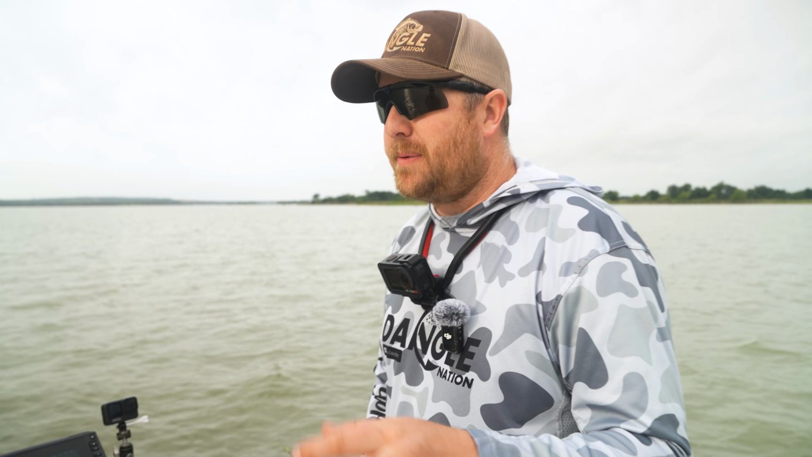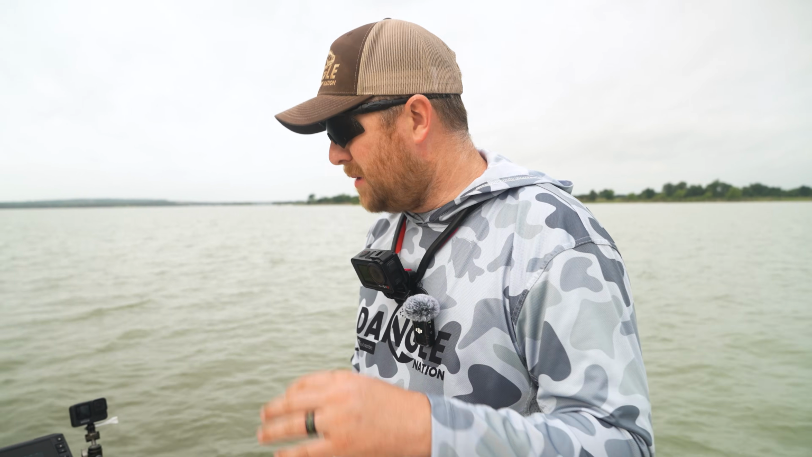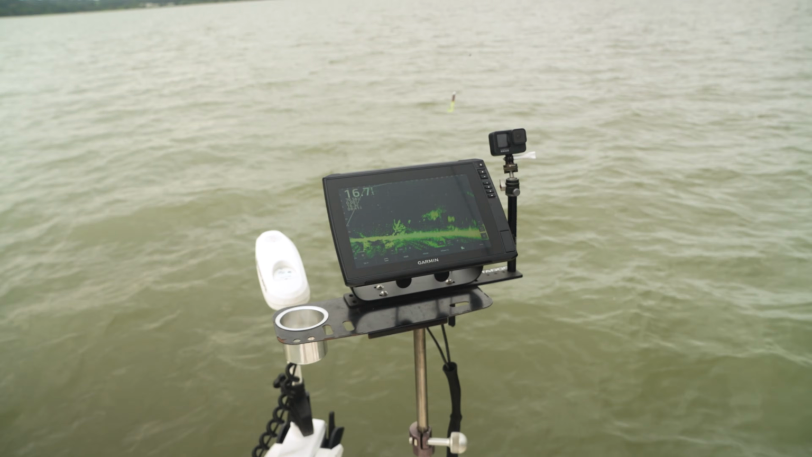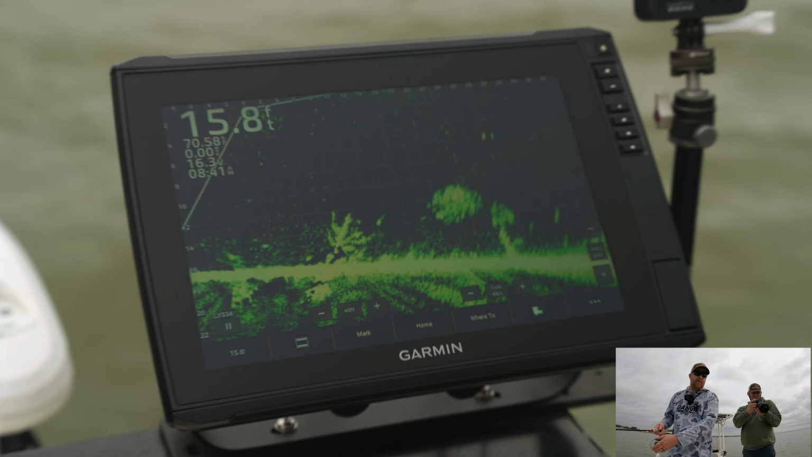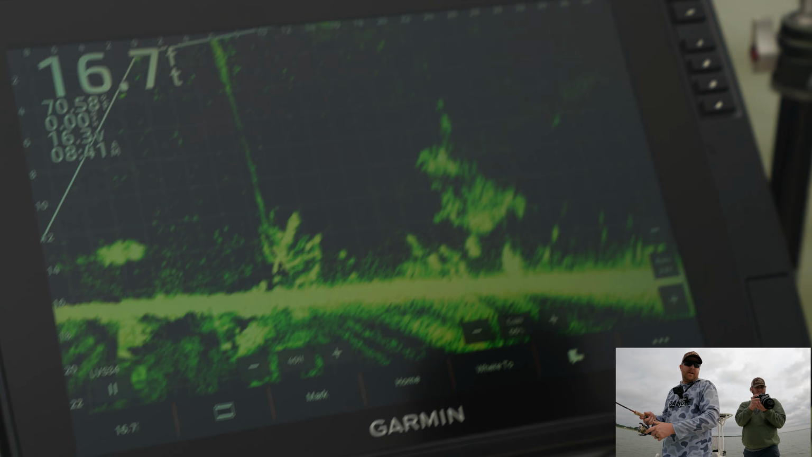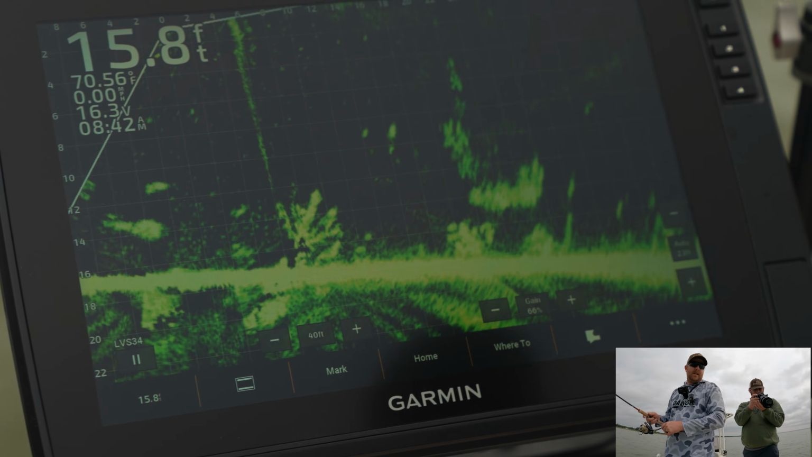Now, the good thing about crappie is they'll usually reload pretty quickly, but just keep the boat slap in mind whenever you're sneaking up on a pile. So let's drop down in this one. Again, I'm just gonna dead stick this one because I'm right over it now. I'm right over it, so it doesn't look like there's too terribly much in this pile, but I'm gonna hang it in there just to see if anything wants to come out.